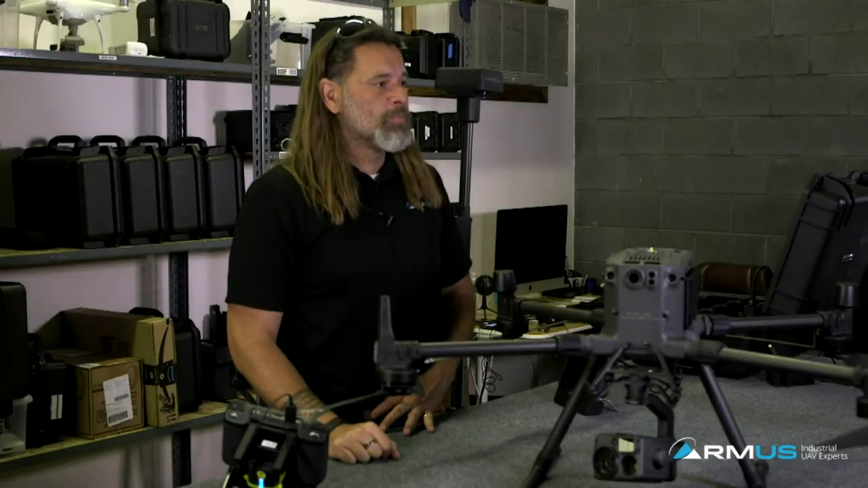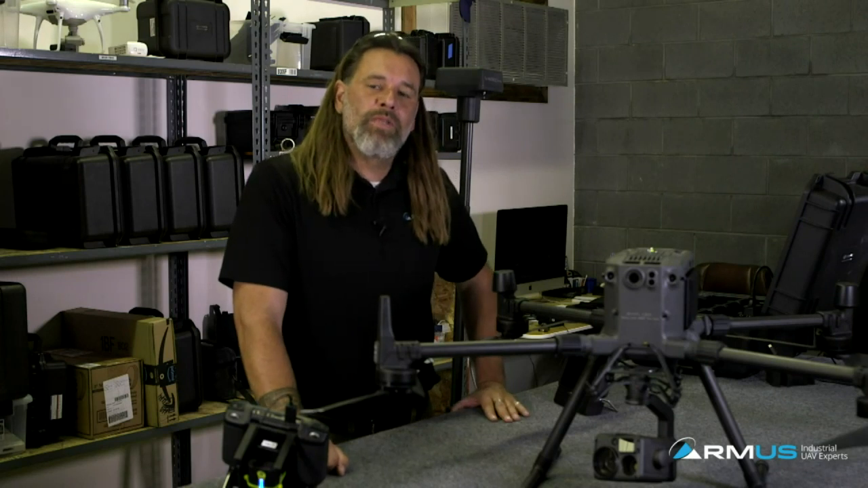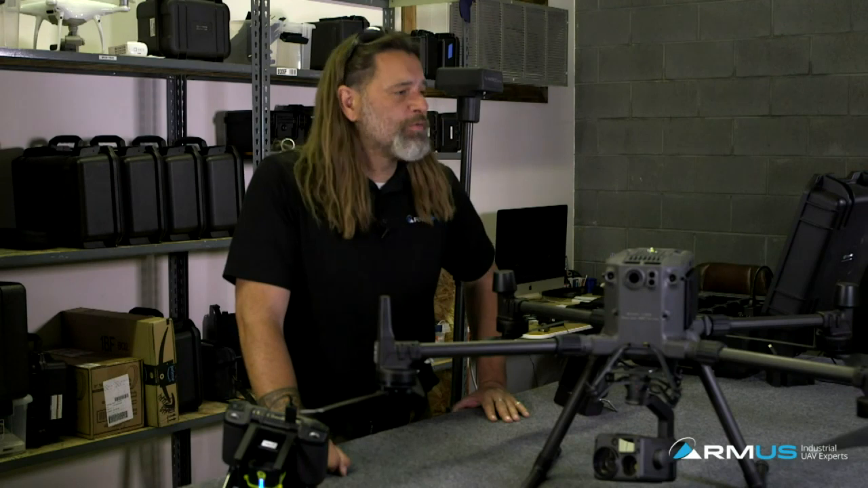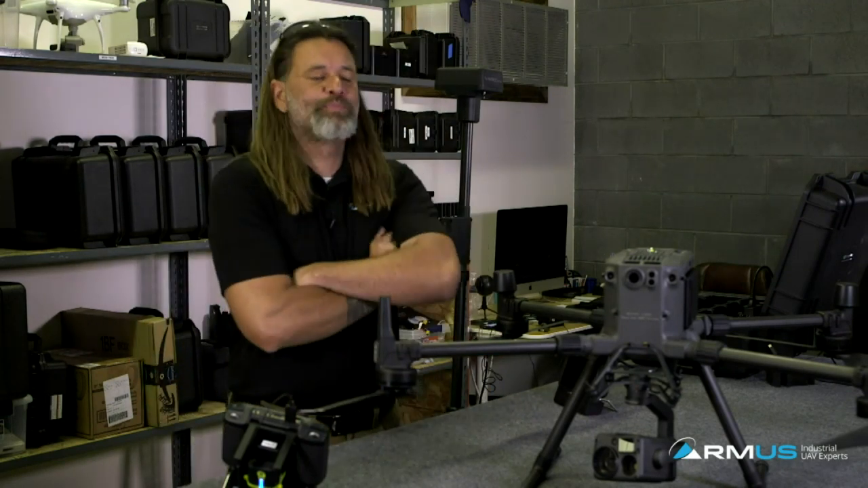Wow. Let's see. I think there's another with the optional propellers, yes. Without them, it's 16,400. That's a good number. Again, 16,404 with the standard props. Not fully loaded. Okay. Yeah.